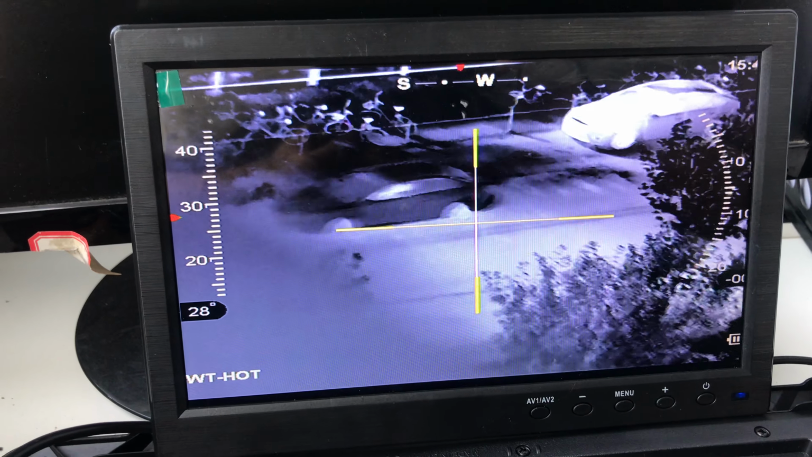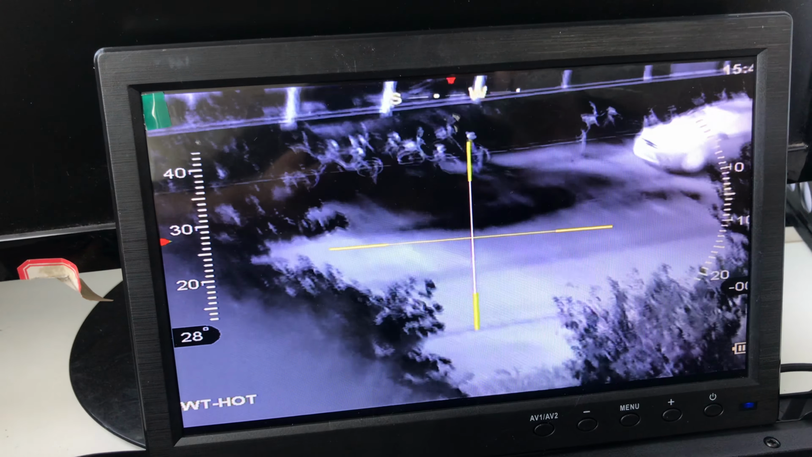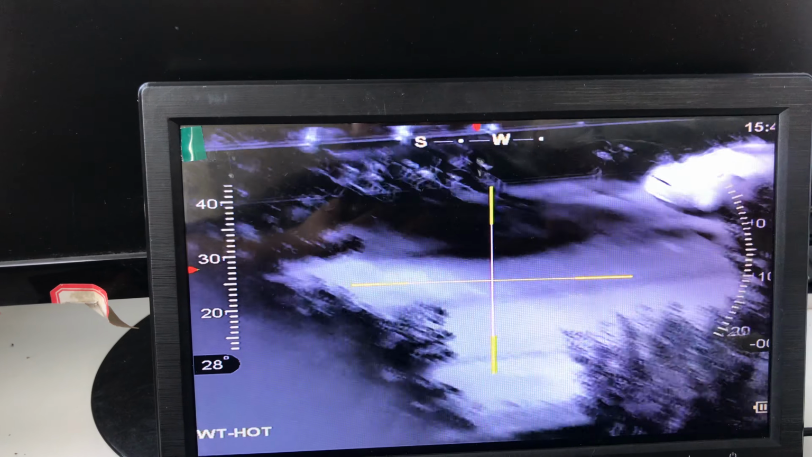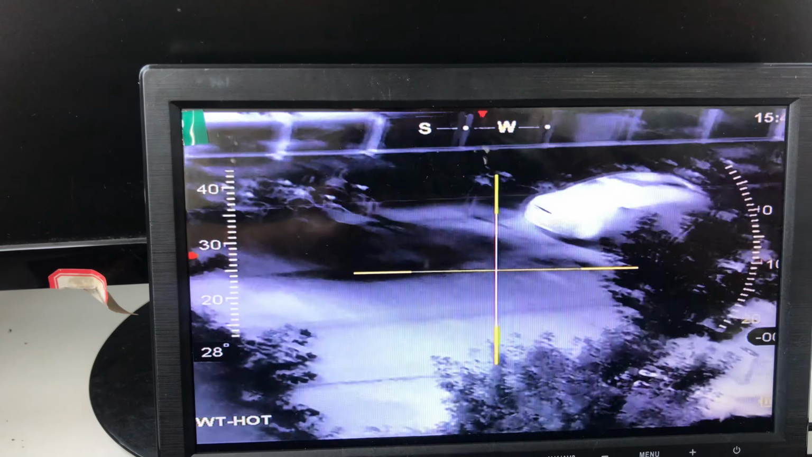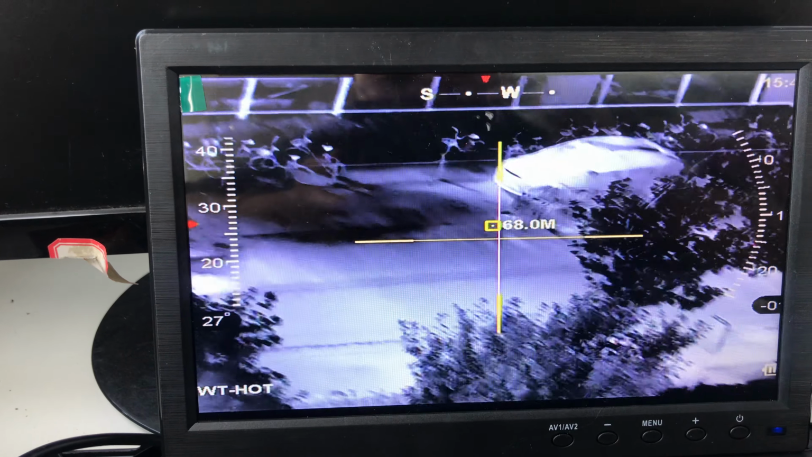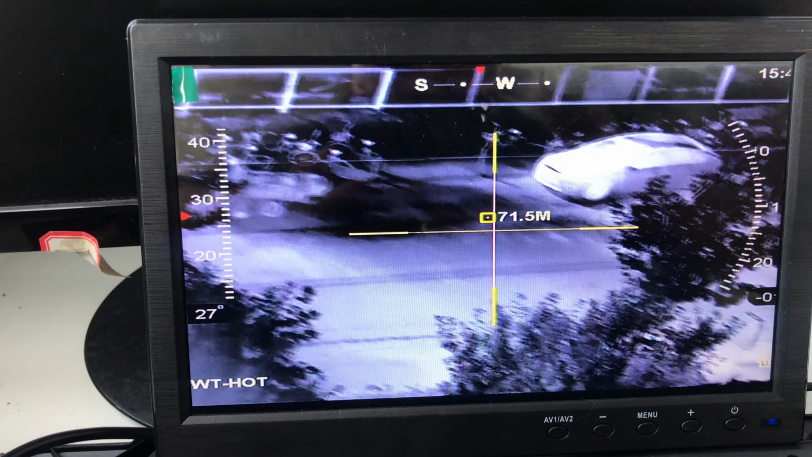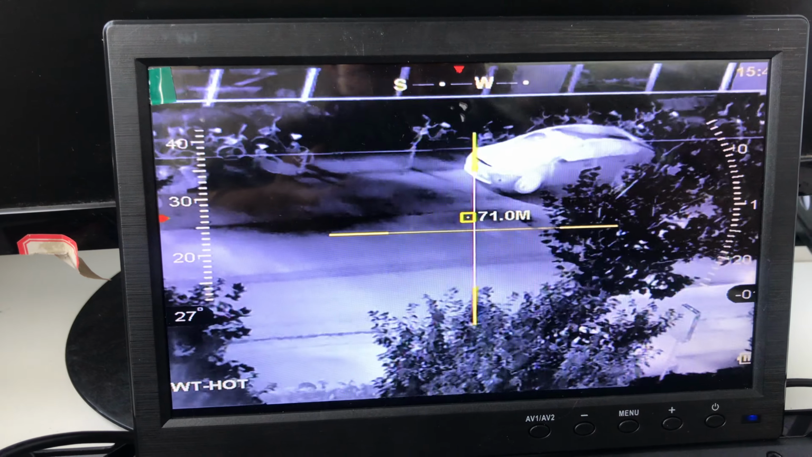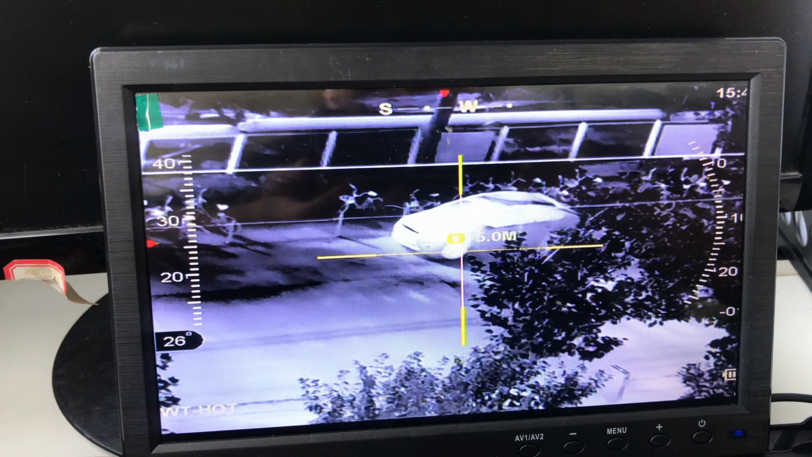We can see the vehicles and bicycles are very, very clear. Now open the laser rangefinder function. We can see the distance shown at the center of the display. Aim it at the vehicle. Yeah, we can see the